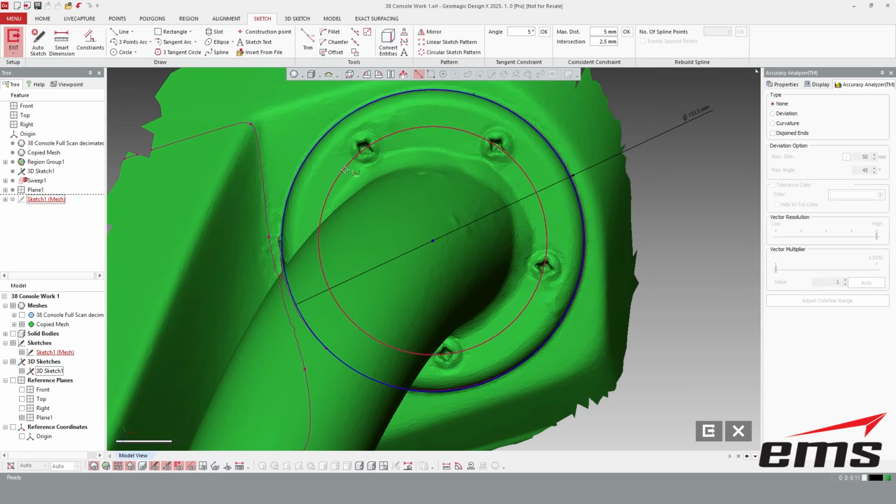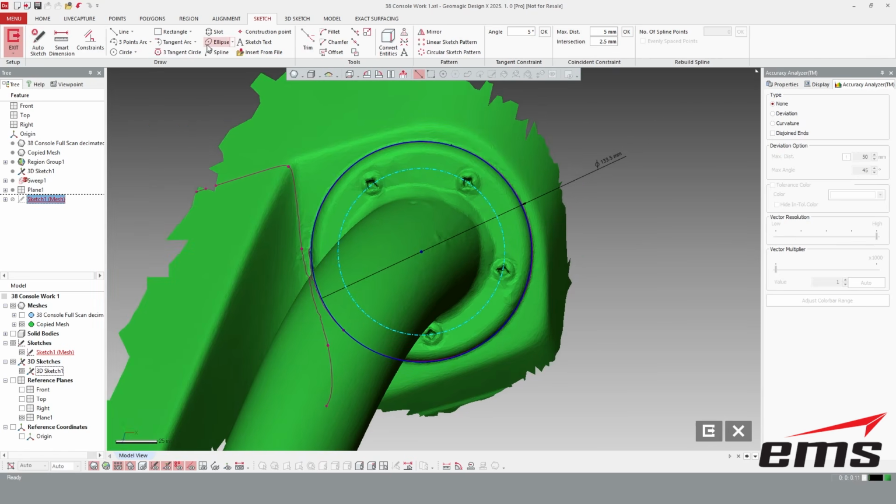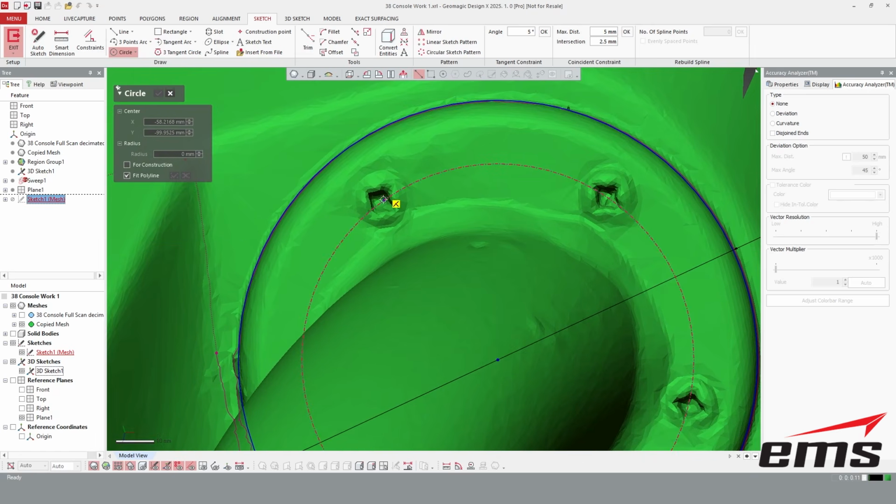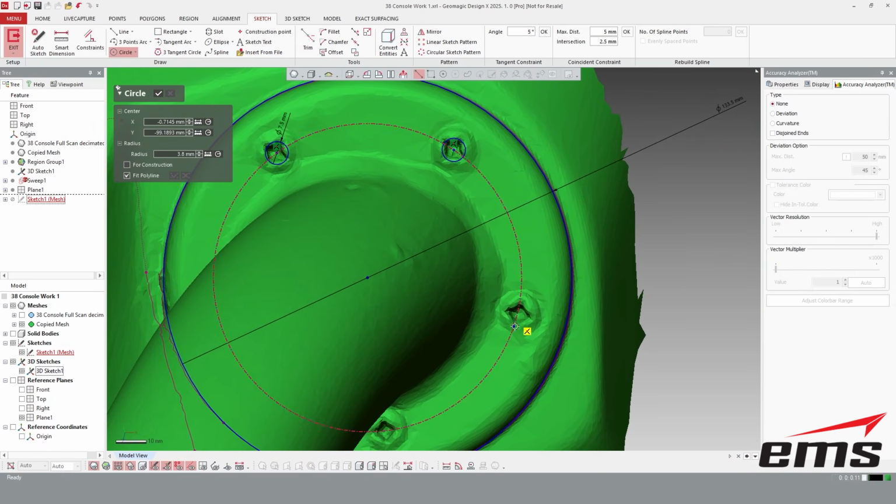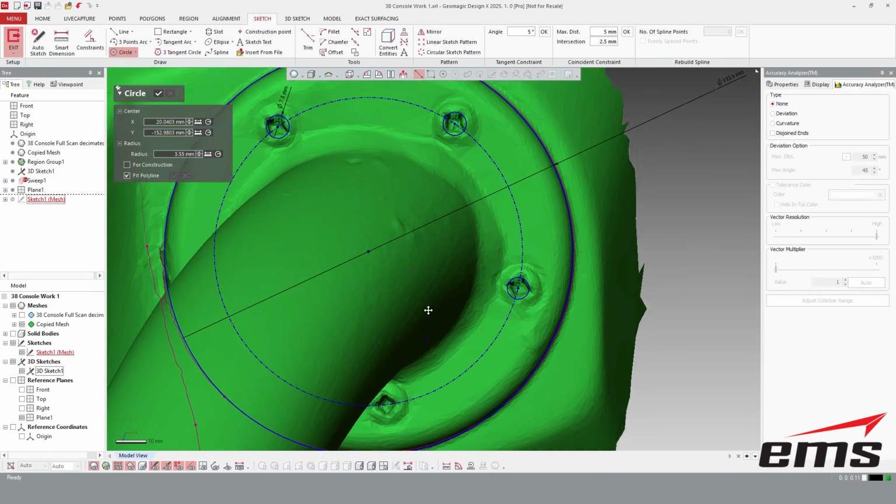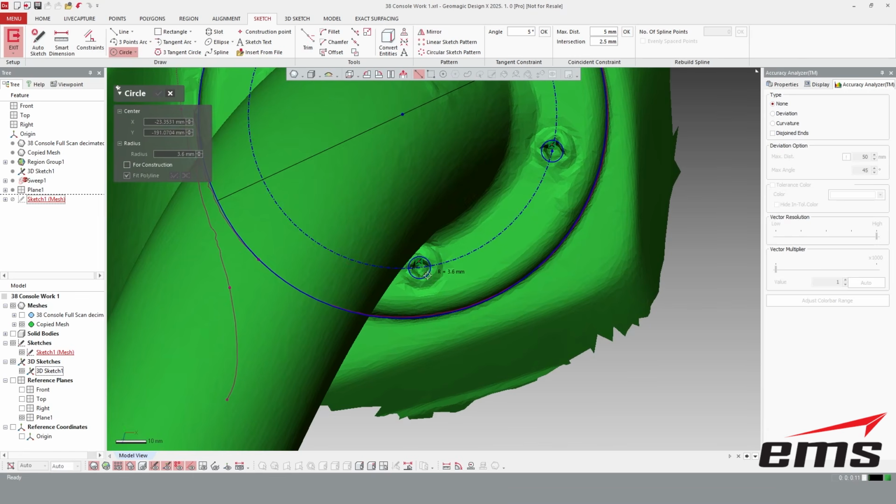And then I'm going to right click and make that construction geometry because I don't want to keep it. And then I'm going to pick here, and I'm going to find the center. Now, we could do a mesh sketch, but this will be close enough. And I'll pick the center point, and then let's just make it 7.5, okay? So I'm going to do that one there. Then I'm going to do one here, okay? And then I'm going to do one here and do one here, okay?